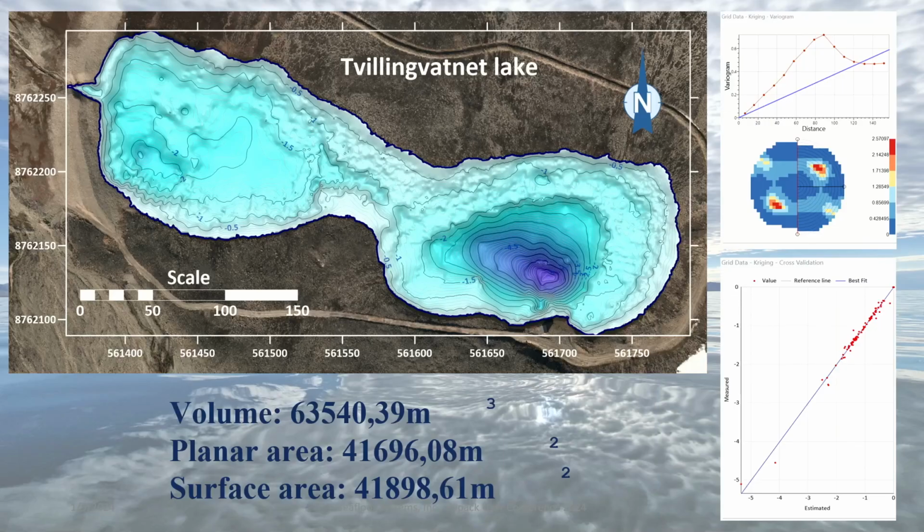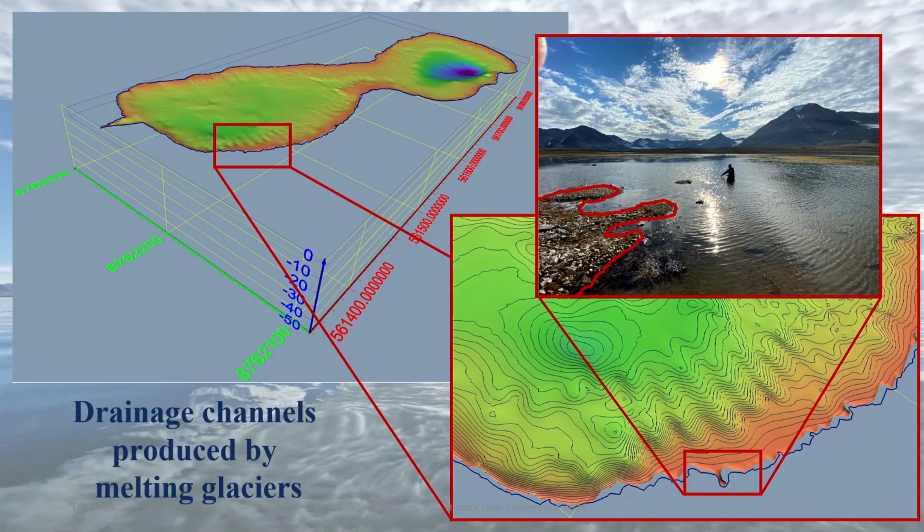HYPACK Echo enabled the researchers to export XYZ data to MATLAB to calculate volumes as well as planar and surface areas of the lakes to be used in their research. Another benefit of the bathymetric survey was the ability to identify drainage channels, paths of the melting glaciers, enabling the researchers to predict where future lakes will develop.